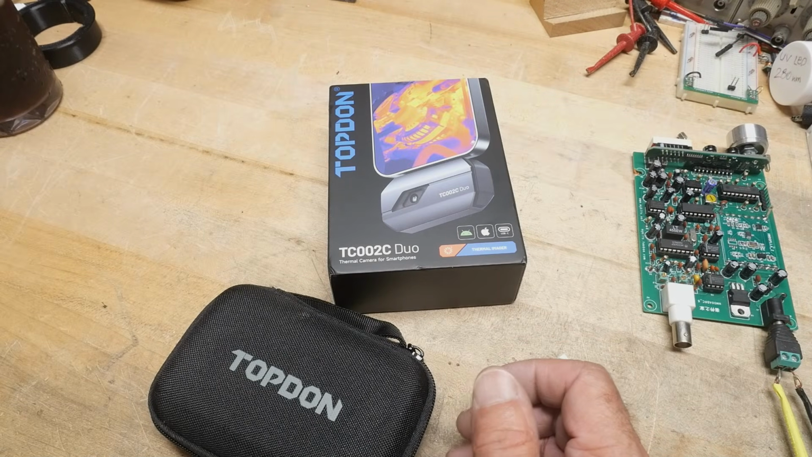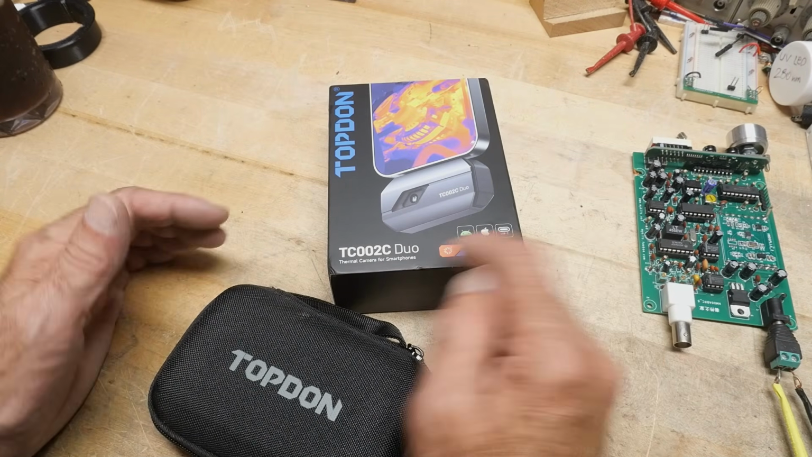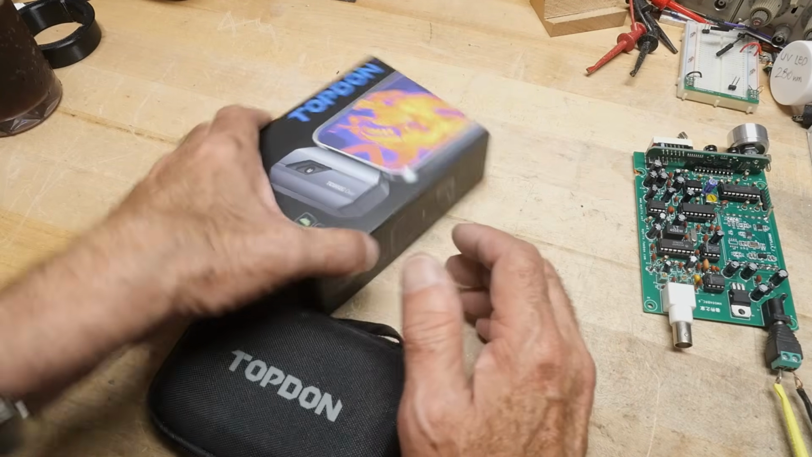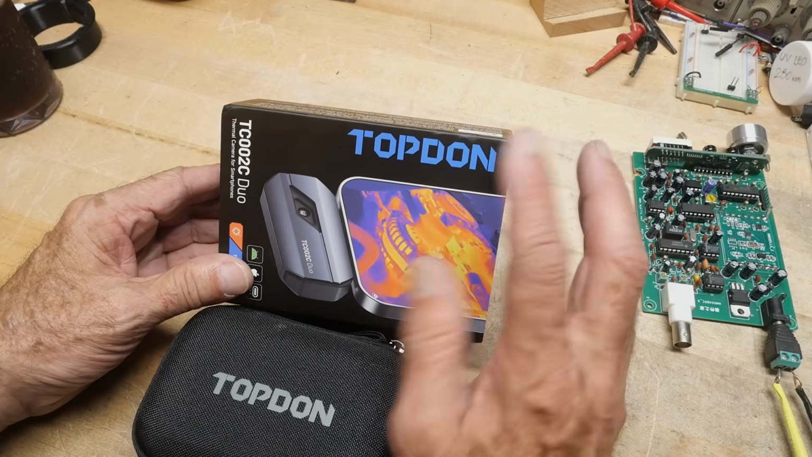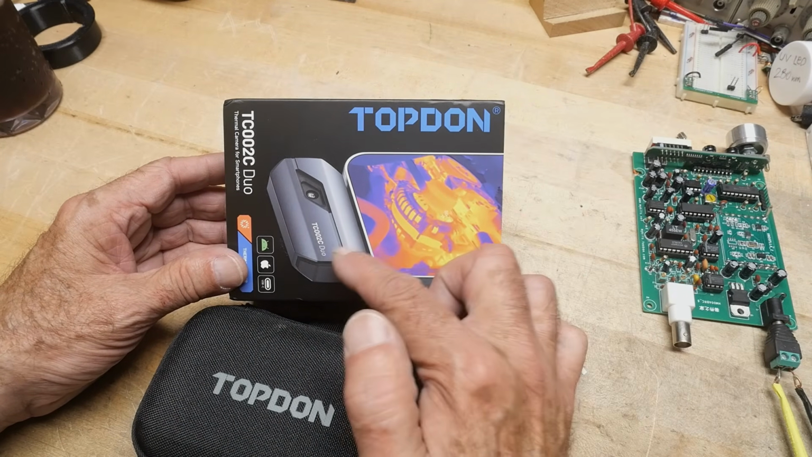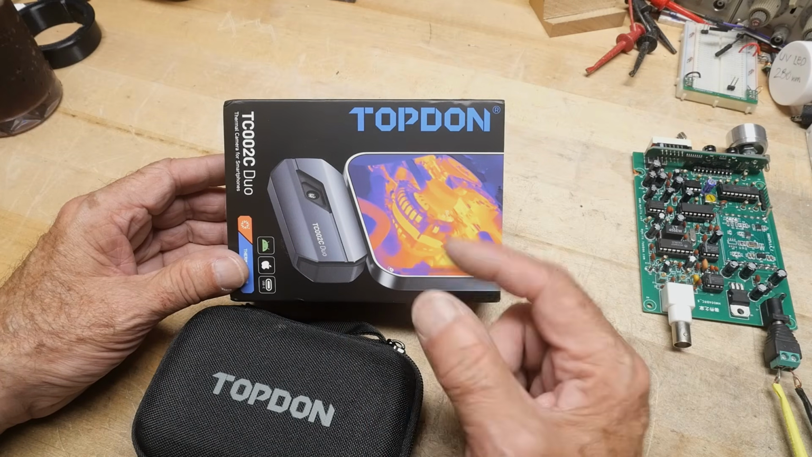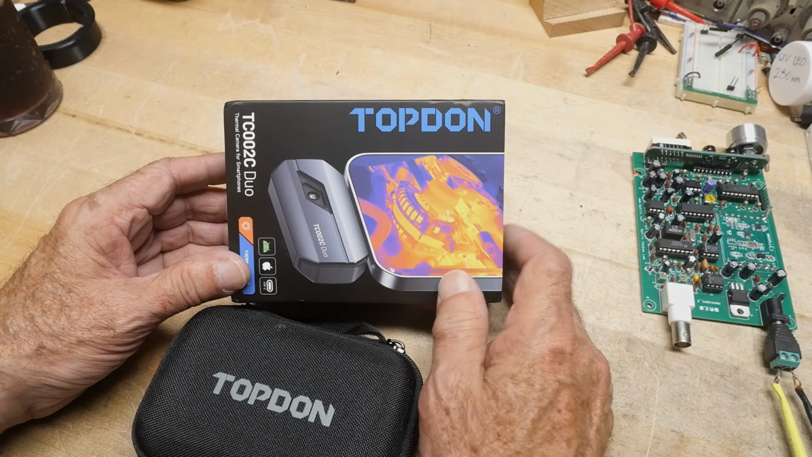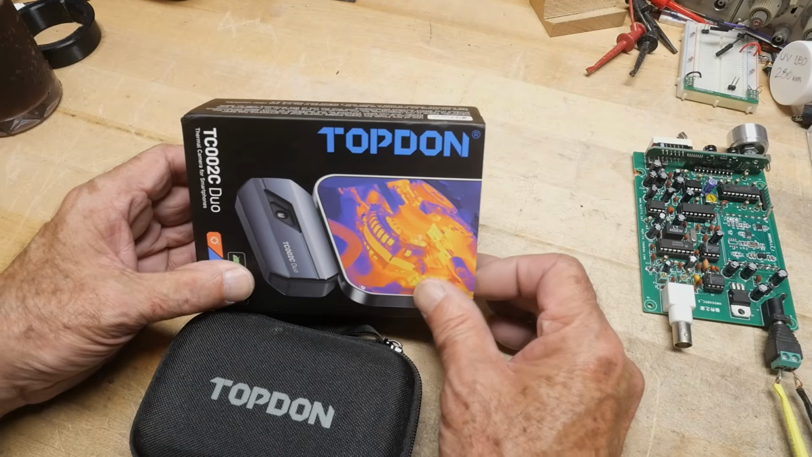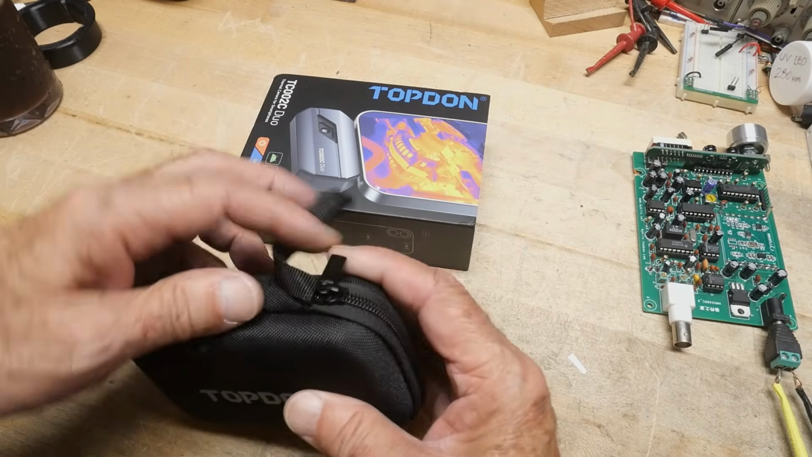All right, this was sent into the channel for review. This is a TC002C Duo from TOPDON. Now, I reviewed a TOPDON camera that looked just like this several years ago, and it was their lightning connector. This is the new USB-C connector, and it's an upgraded product. So we'll take a look to see what they upgraded.